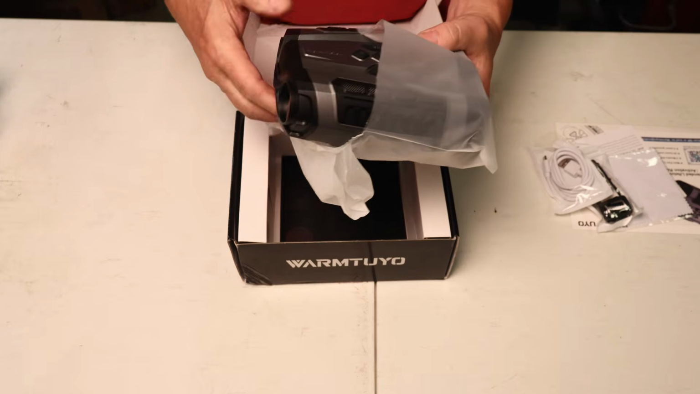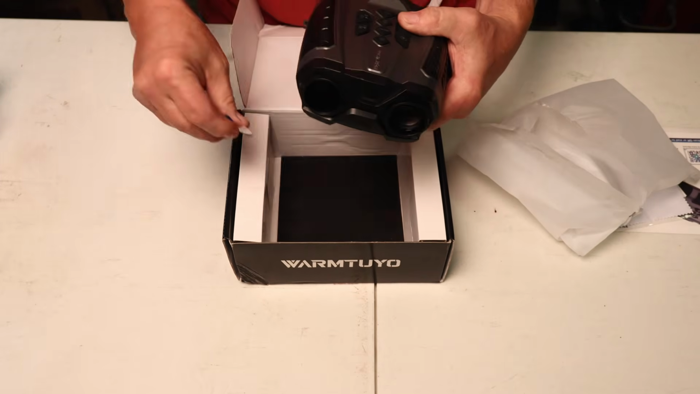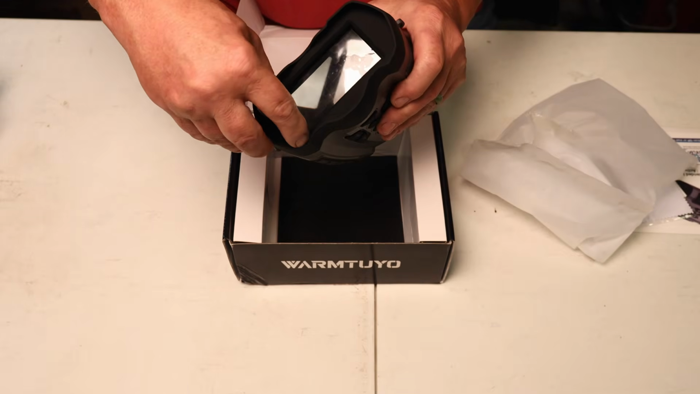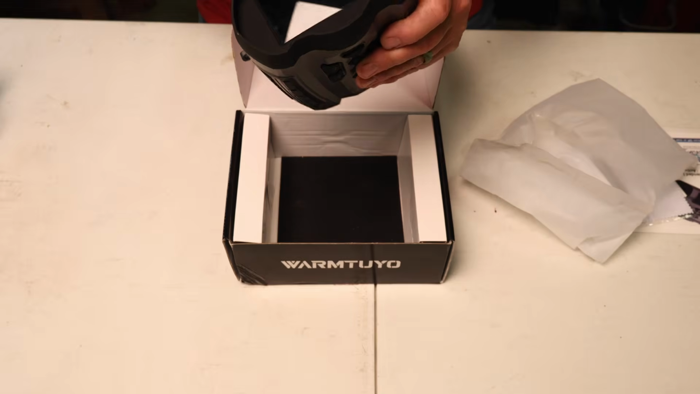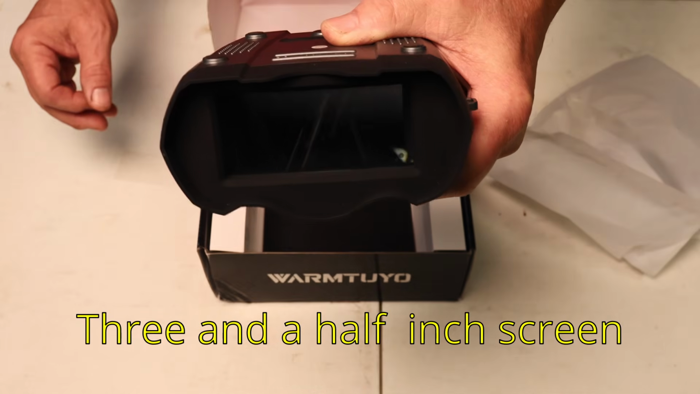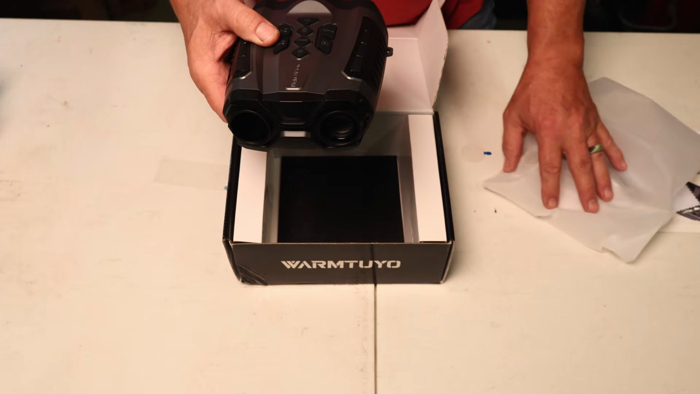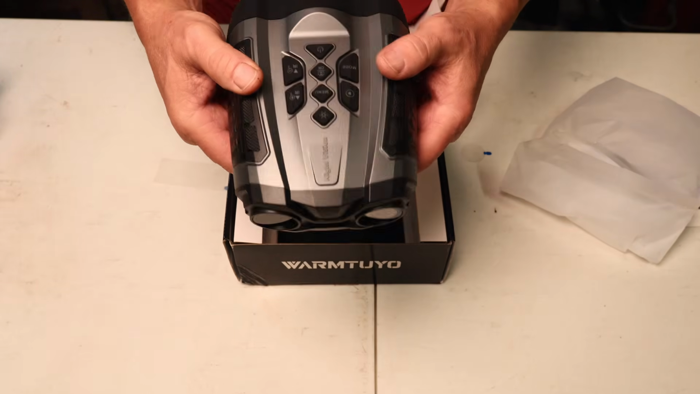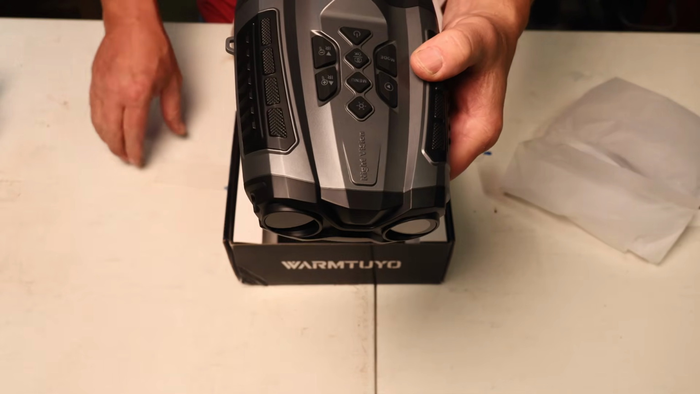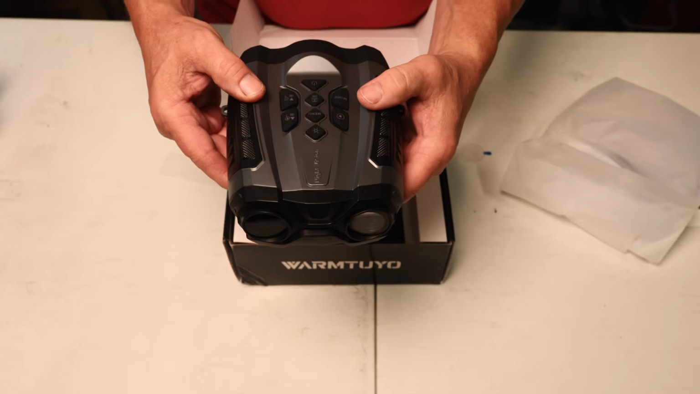Now, like I said, I've already opened it. It had these lens protectors on it, but I've already taken them off. And there's one on the back, actually. You look through this end. It's got like a 3-inch screen or so there. Pretty nice. And I also have to say that I have nothing to compare this to because I've never had one of these or used one. I mean, I have trail cameras with IR, but take that for what it's worth. I've never had one, so this will be new to me.